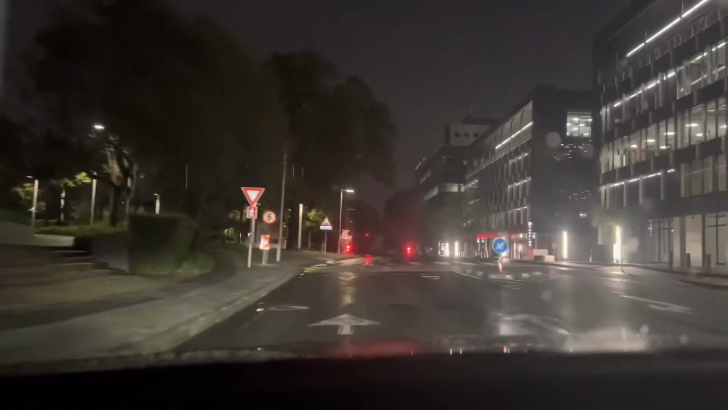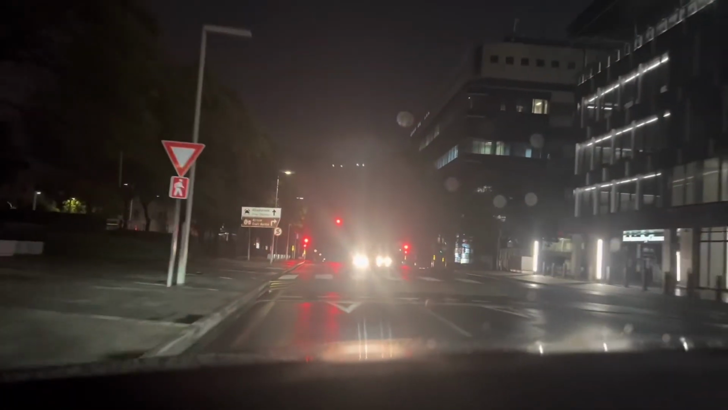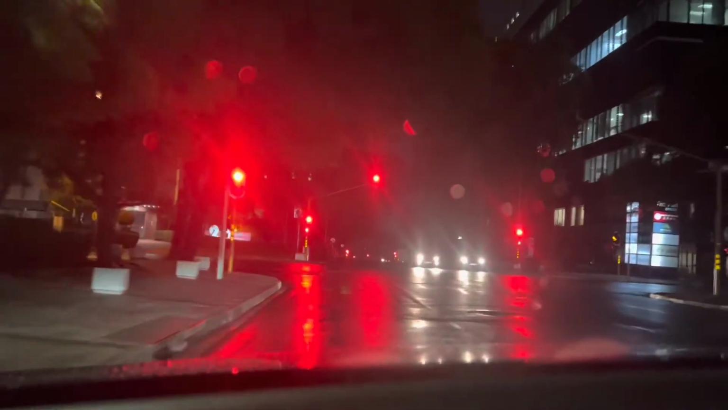This is mighty Rosebank. Look at the signs. Look at the road signs aligned there. See the pedestrian crossing? Let's always respect that if there is a pedestrian who is crossing or willing to cross the road. Don't forget that. See there, you cannot stop.